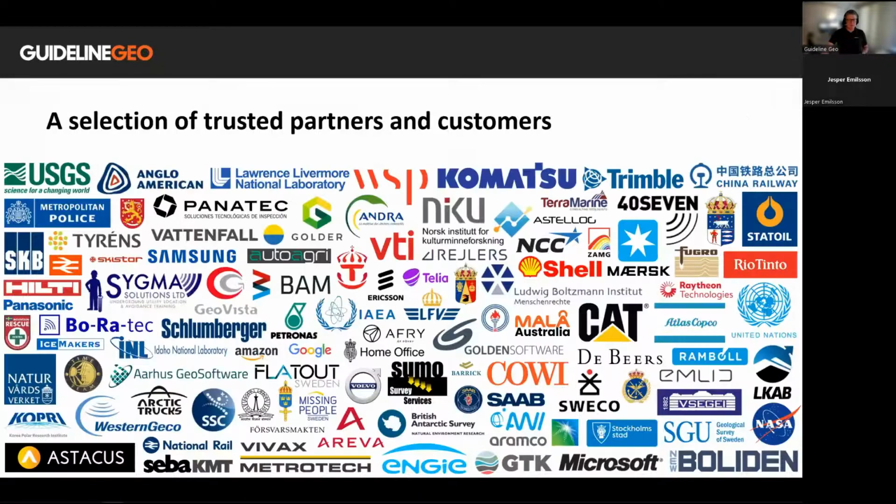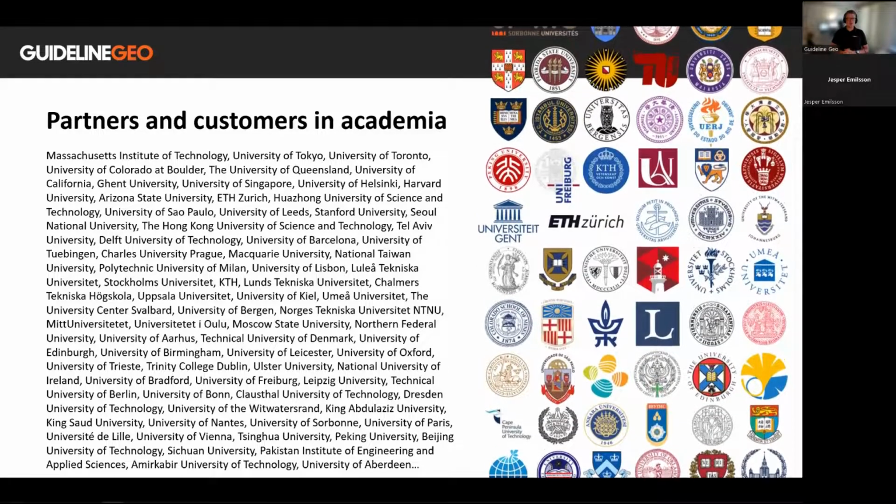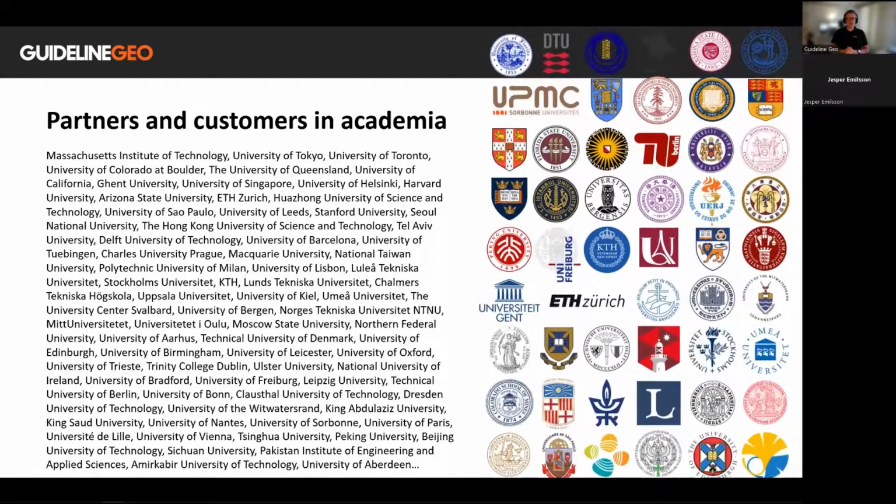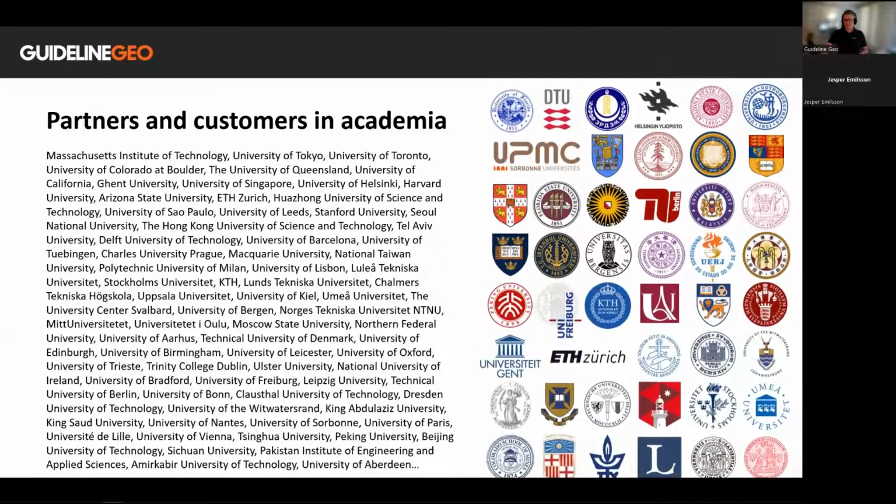I mentioned close interaction with customers and trusted partners over the world. This is just a short list of some of the partners that we are currently working with or have been working with in the past. And the list also extends to academia, of course. We are collaborating with lots of universities and academic institutions over the world. And again, just a short list of different academic institutions and universities that we have been working with.